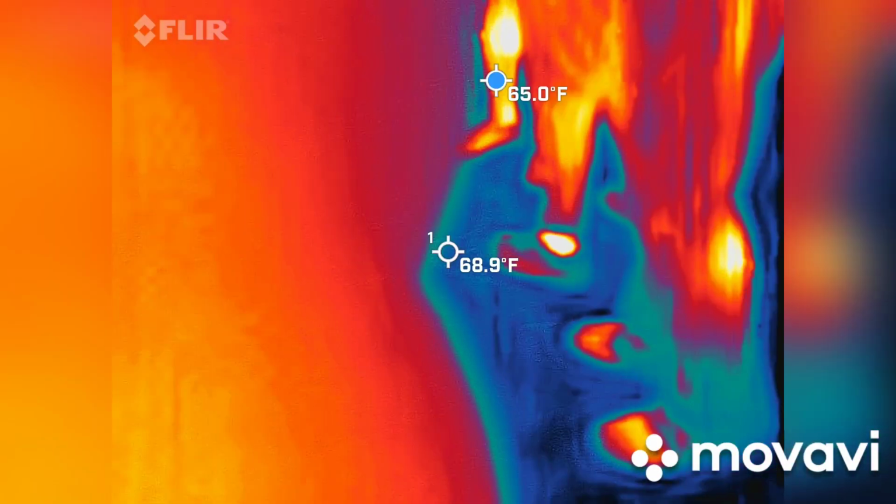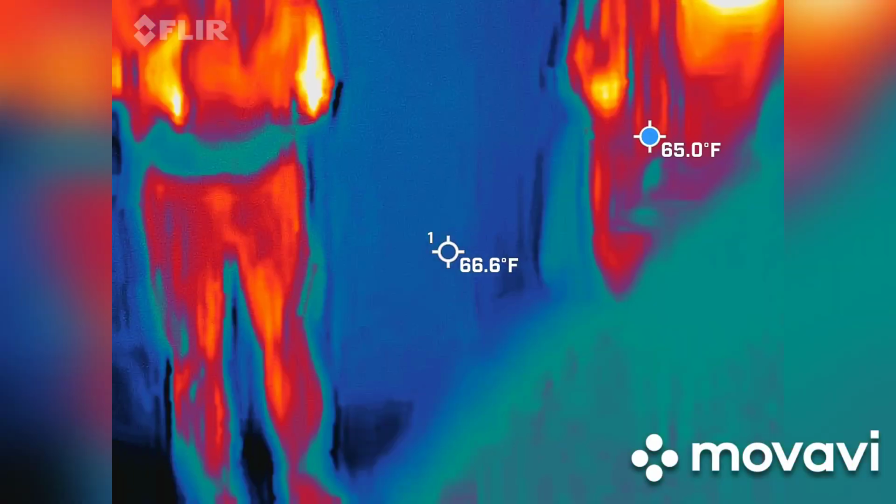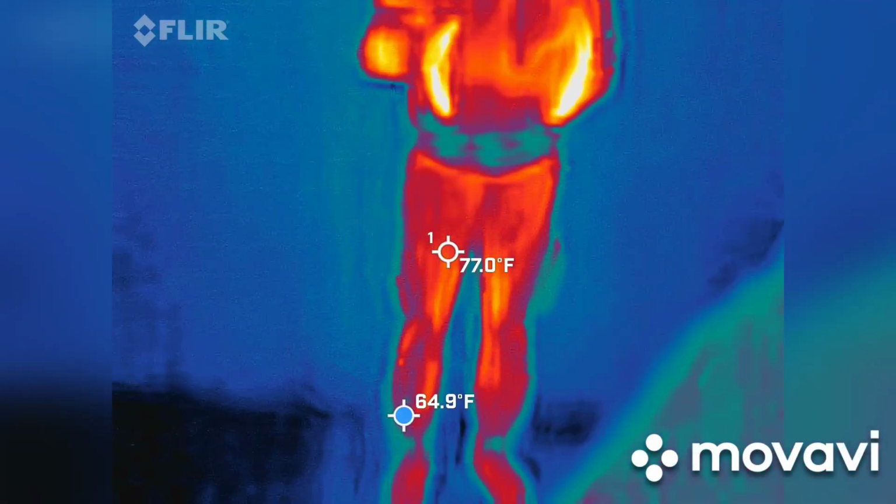So it kind of air conditions it. The other reason the houses are skinny in the front is because they were taxed based on how much street side they took. So the skinnier you are, the less taxes you're going to have.